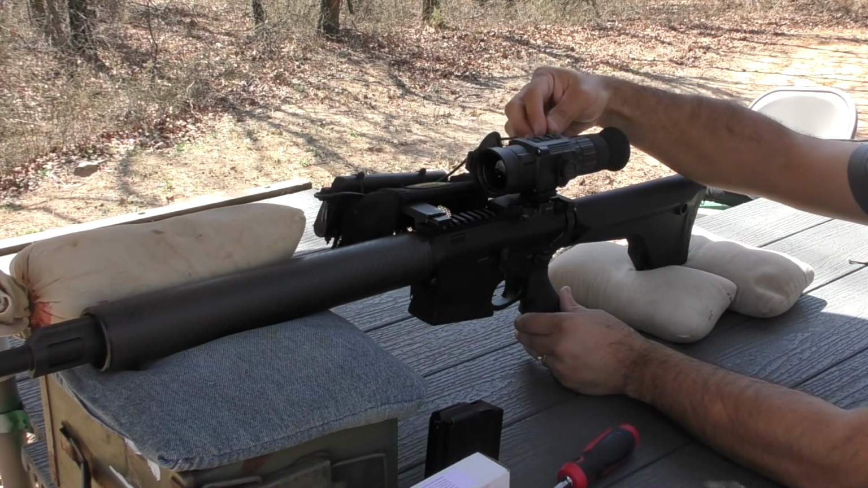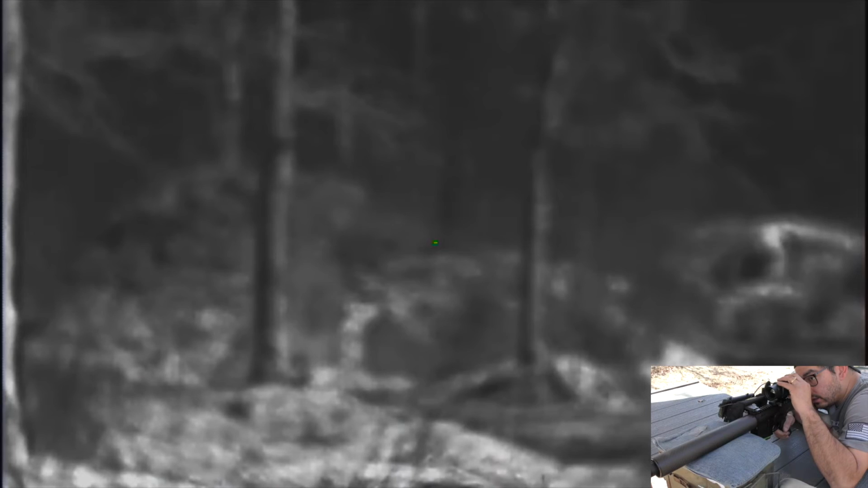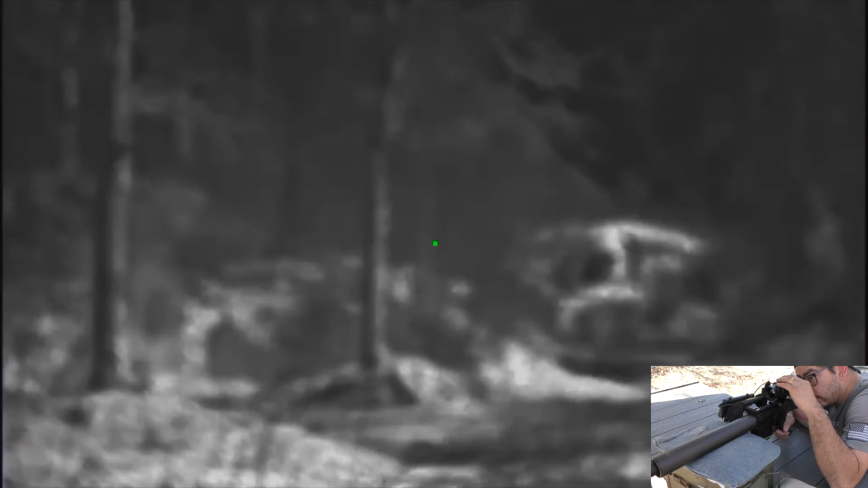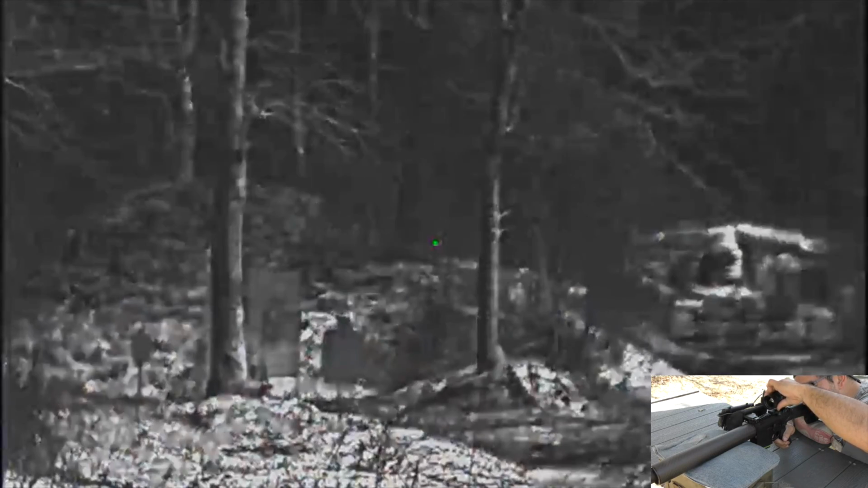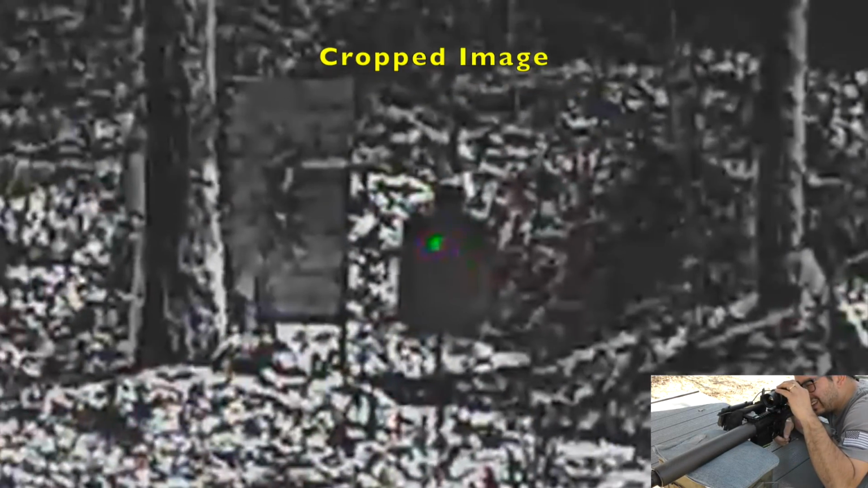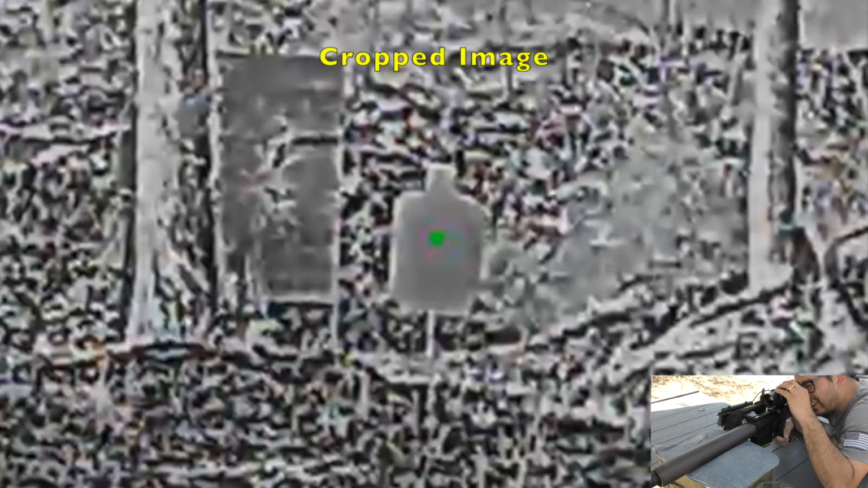Fire up the scope. I've got a steel target at 50 yards that I'll start with, get a rough zero, move to 100, and let me go ahead and record through the scope. Get some focus. Okay, we're looking at the silhouette target here. Go ahead and mess with some of the settings. I like that right there, real nice. That's black hot.